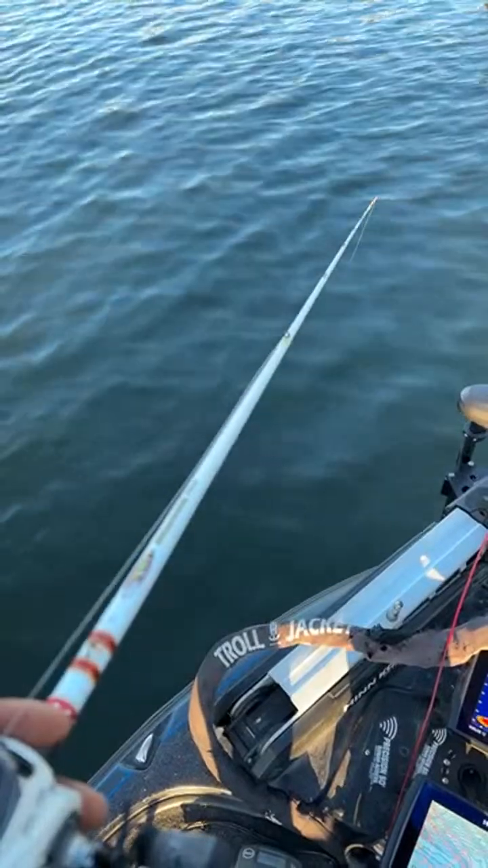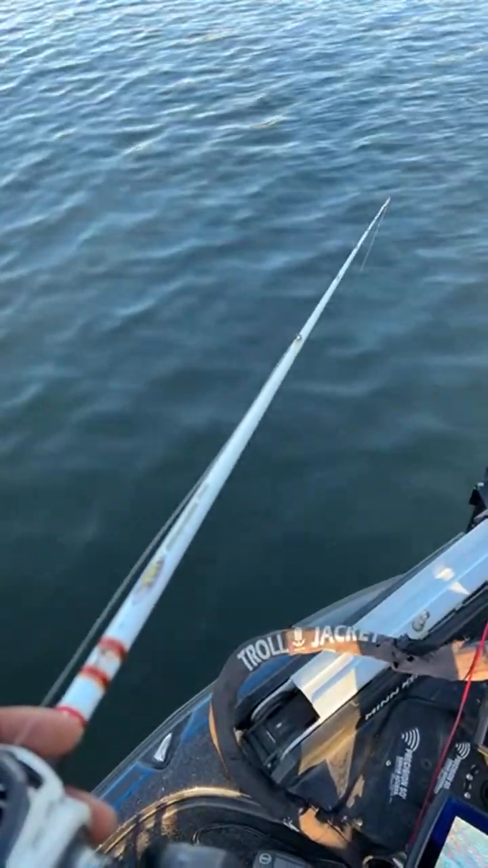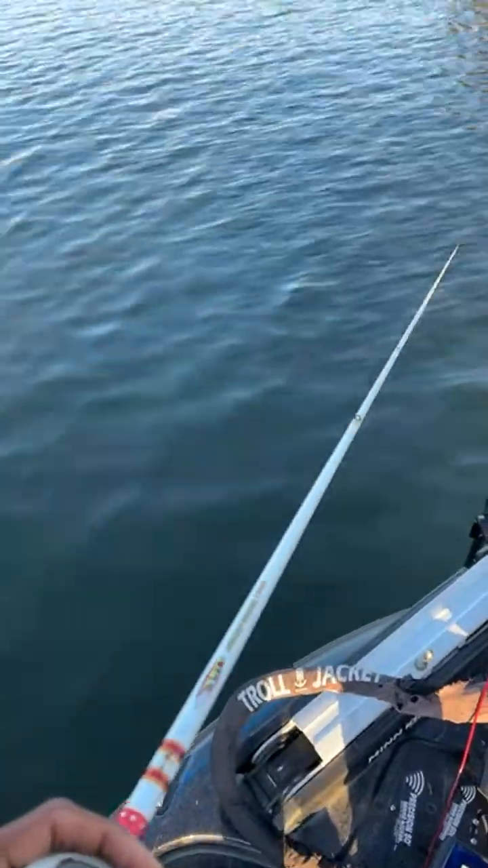Uh-oh, wait a minute. It looks like there may have been something, a little something down there. Let's take a look and see. Did I miss something? So we're out here kind of deep today, guys. We're in about 45 feet of water today.